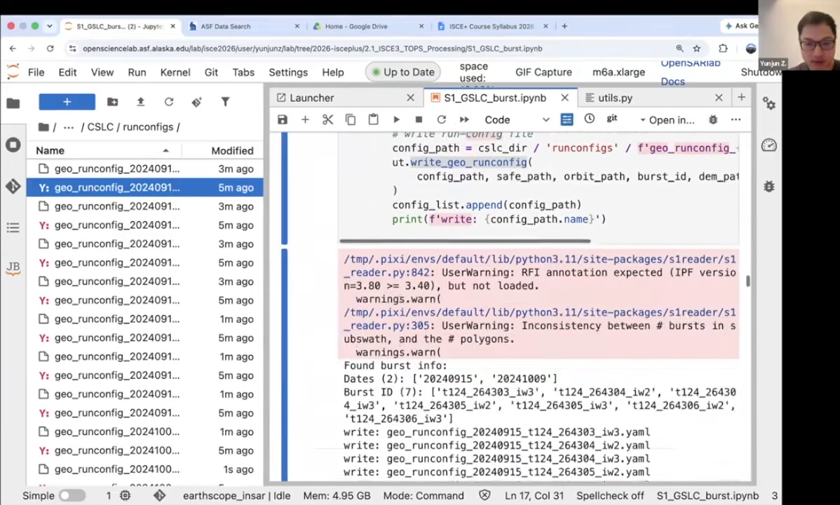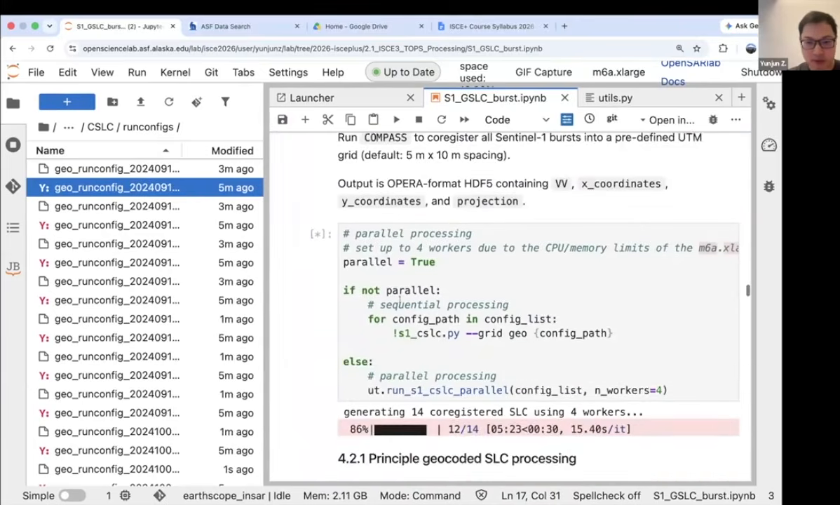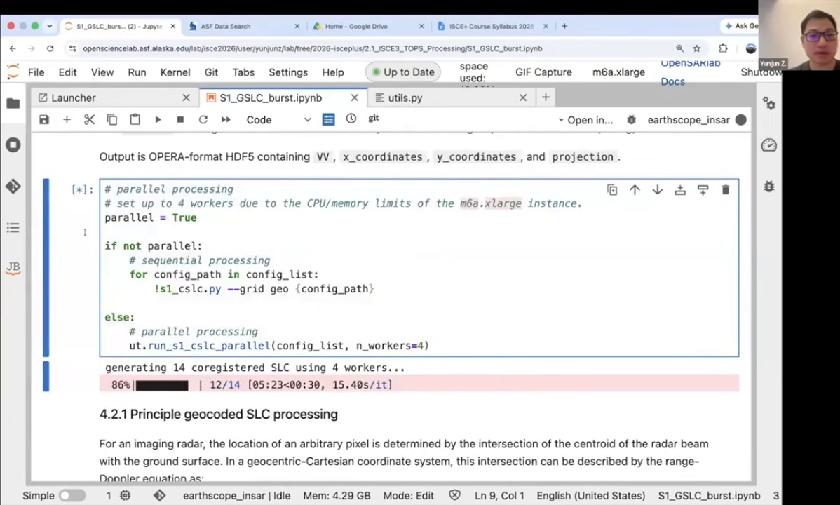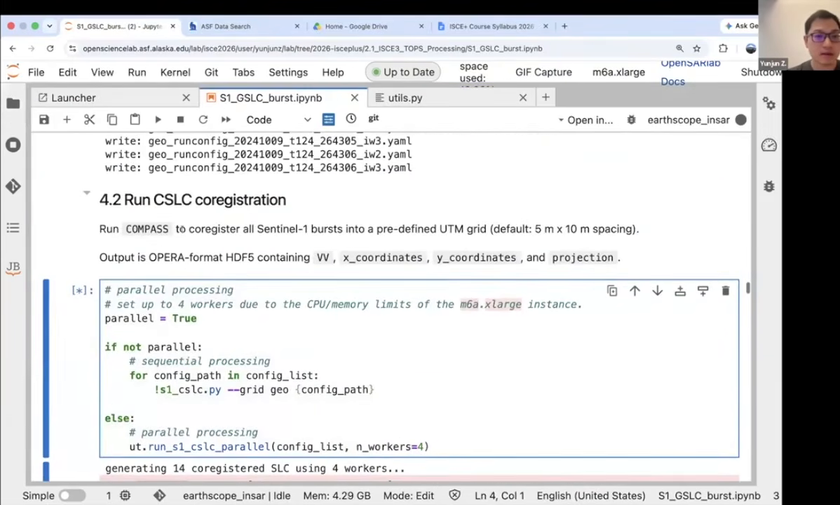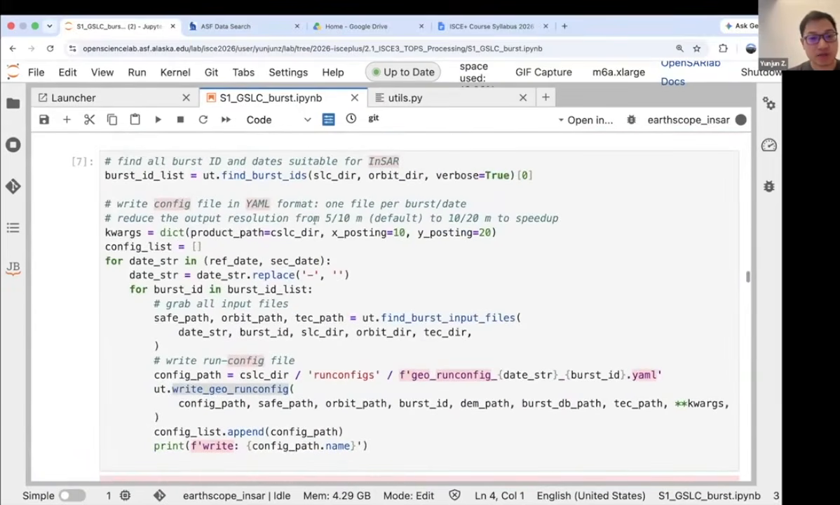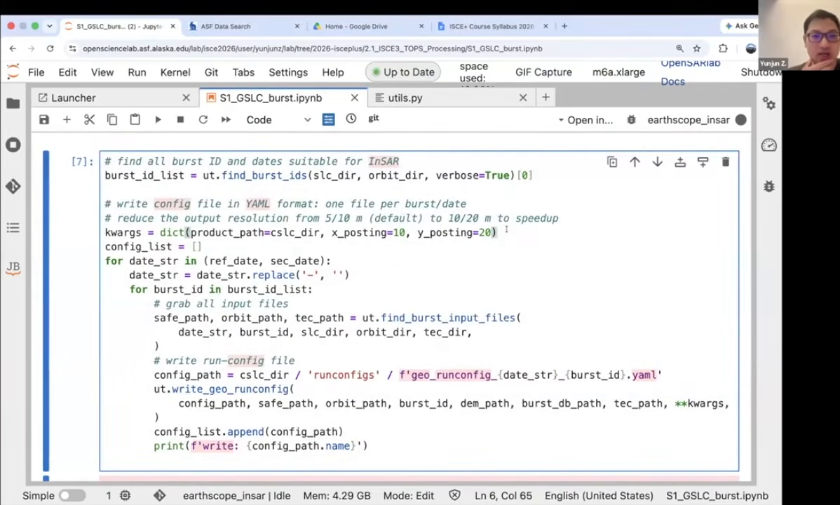And I believe right now we're almost finishing the co-registration. This part is pretty fast. It's because we speed up the processing a little bit.